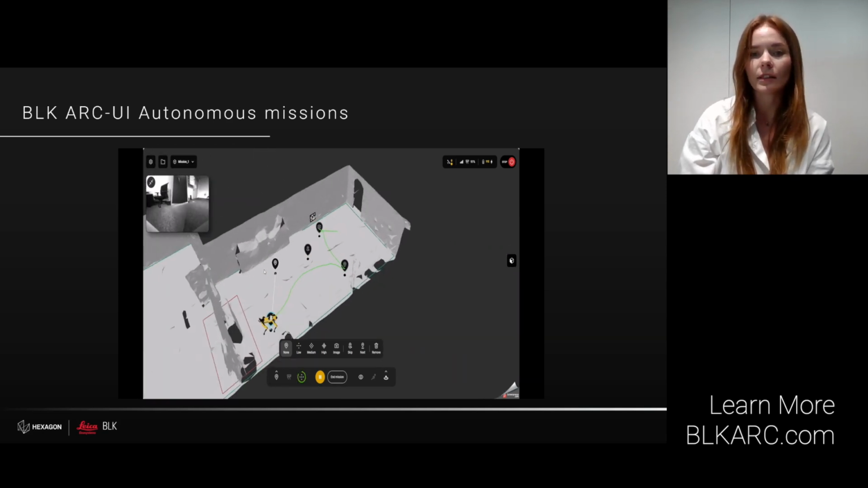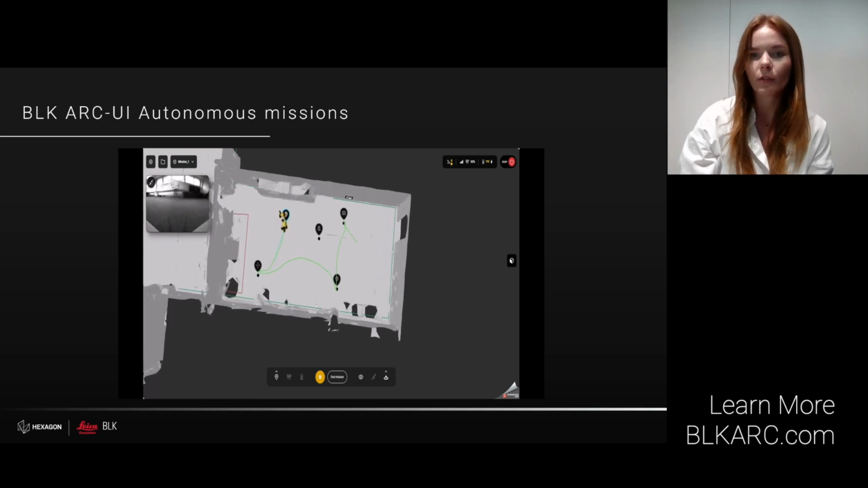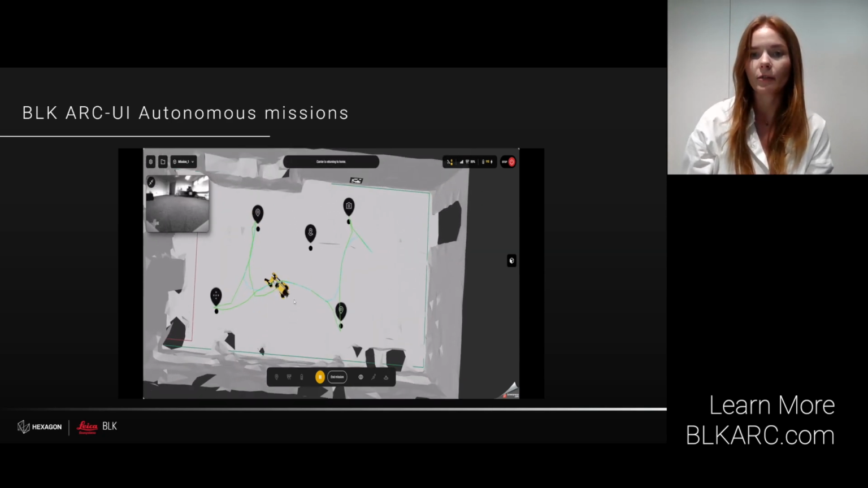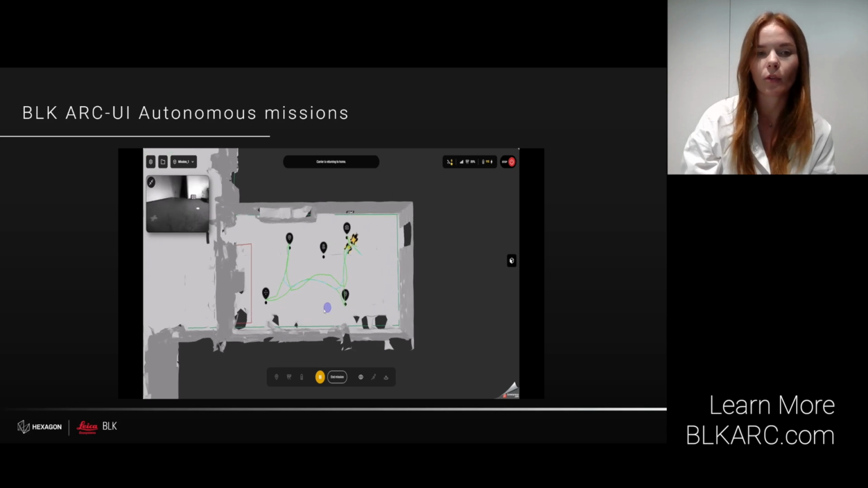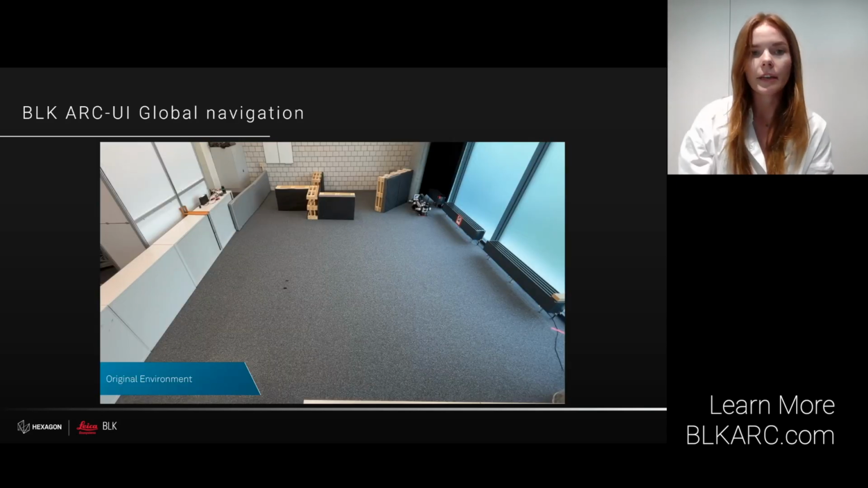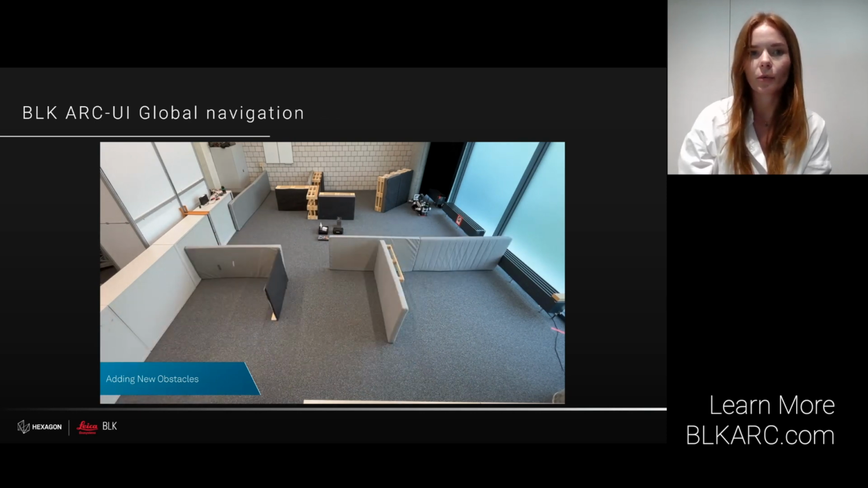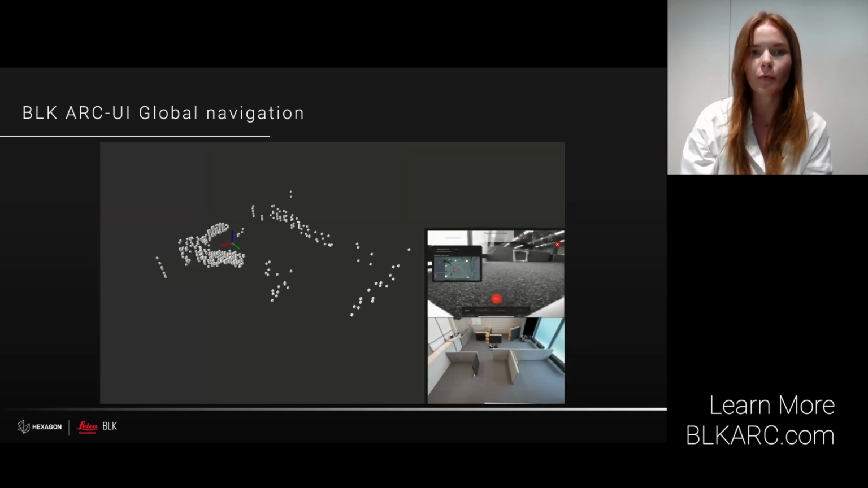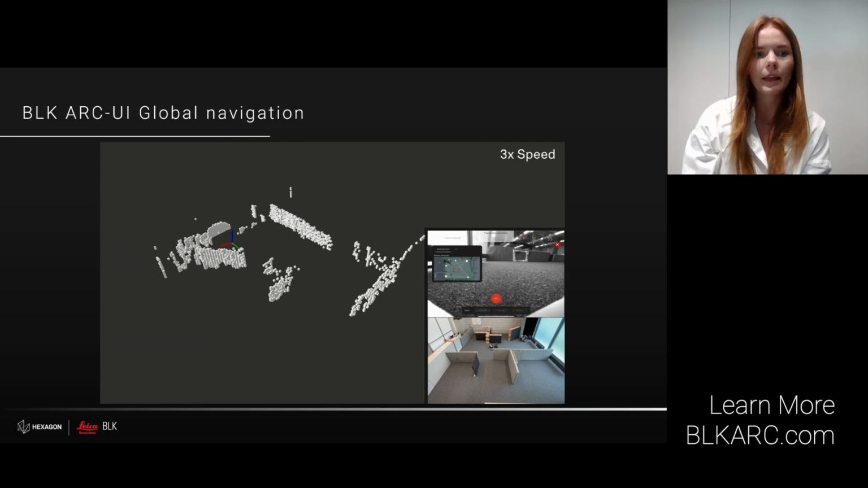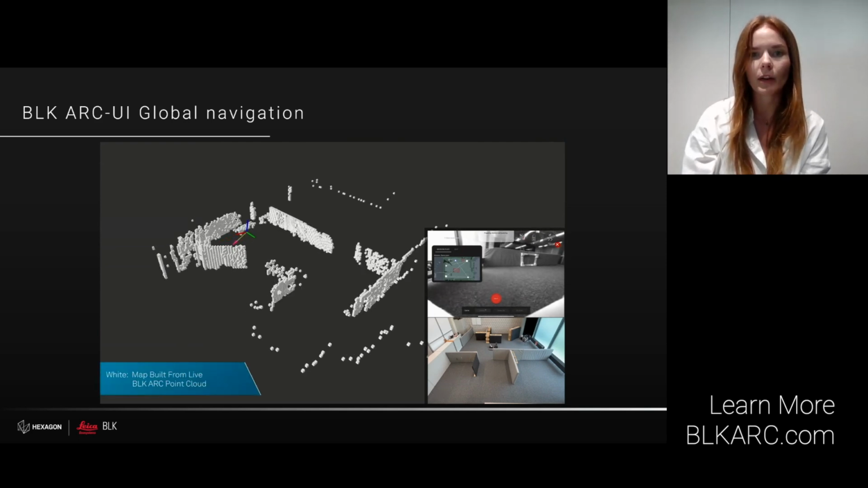Based on the streamed data, Spot and the whole solution will find an obstacle-free path to reach the next waypoint, provided, of course, that an obstacle-free path exists. And here you can see the background and the visualization of how the global navigation works. You see the team is setting up a few obstacles for Spot, and the gray or white points represent the live streamed point cloud.